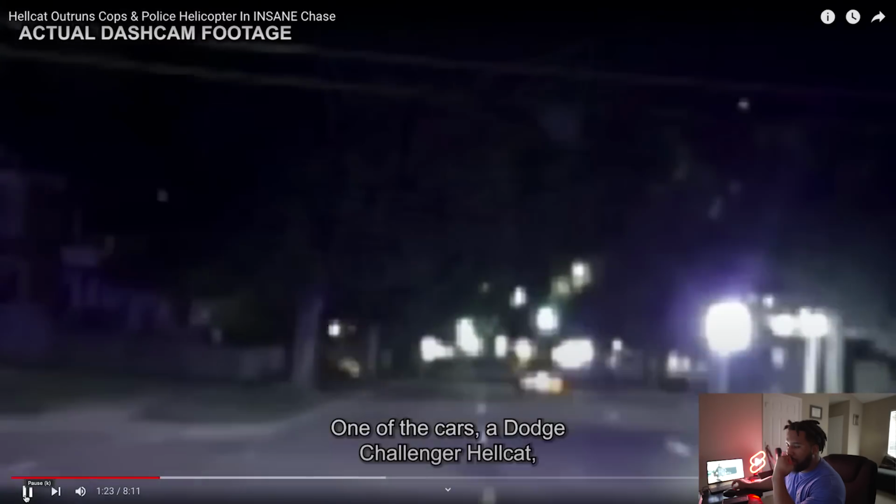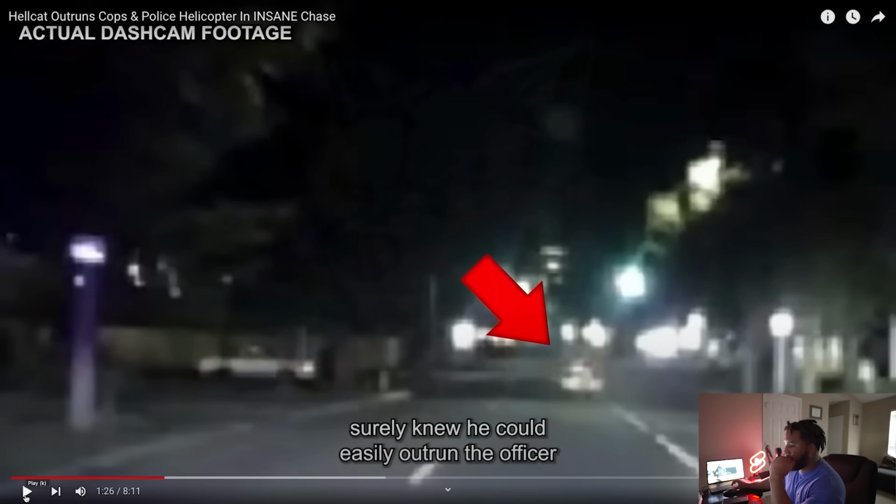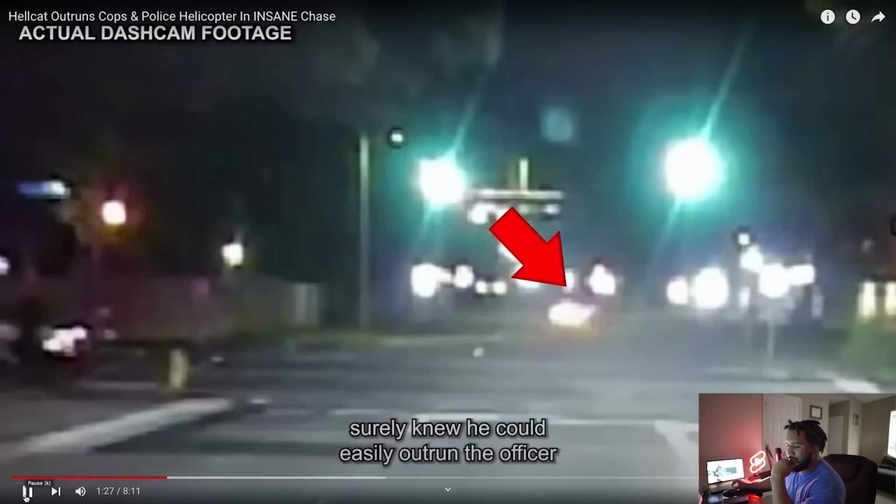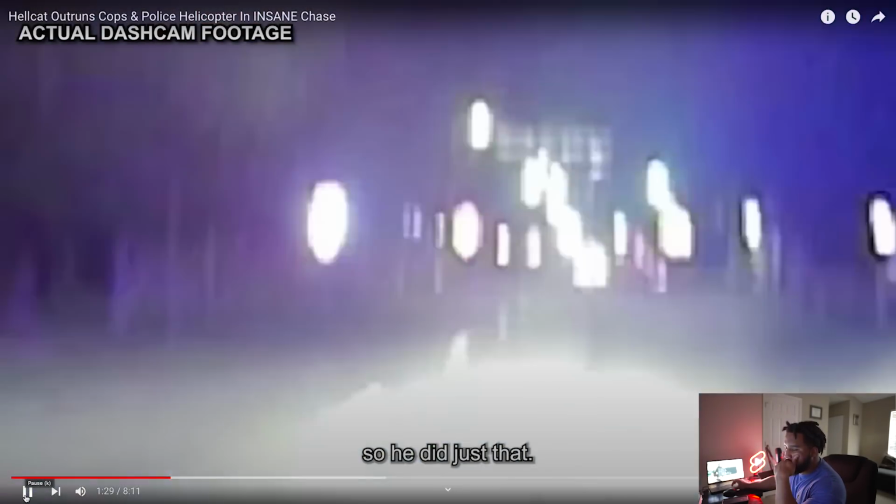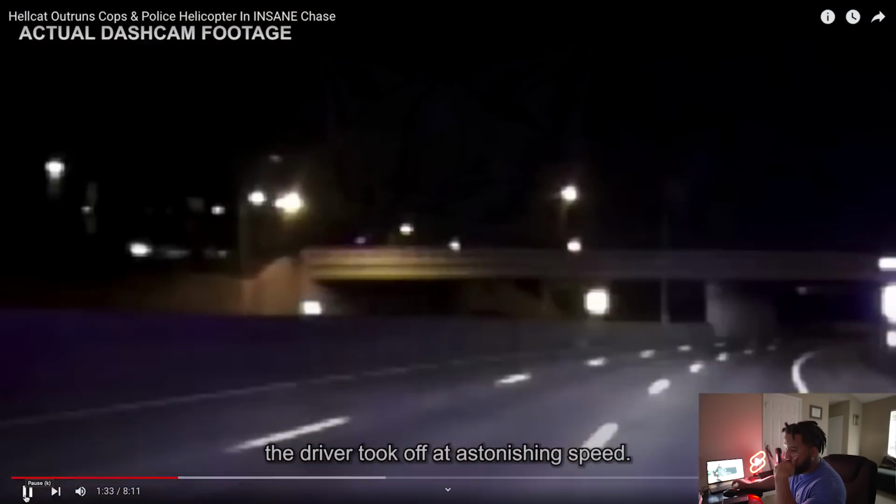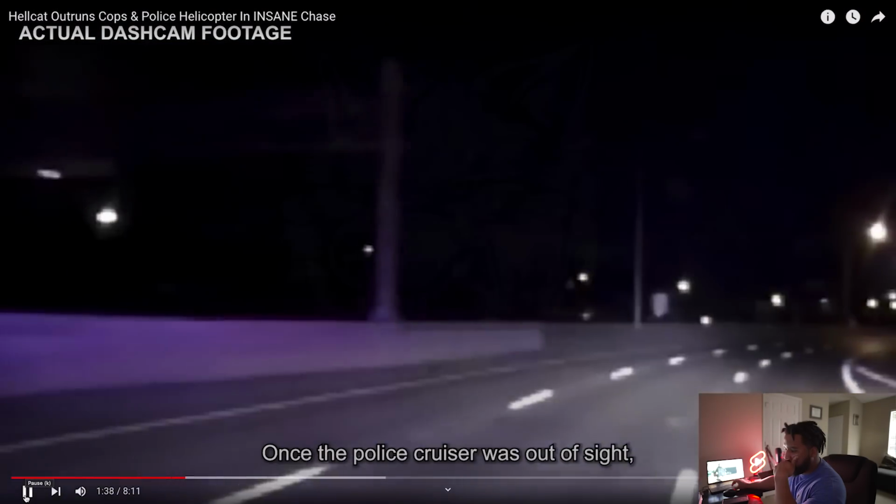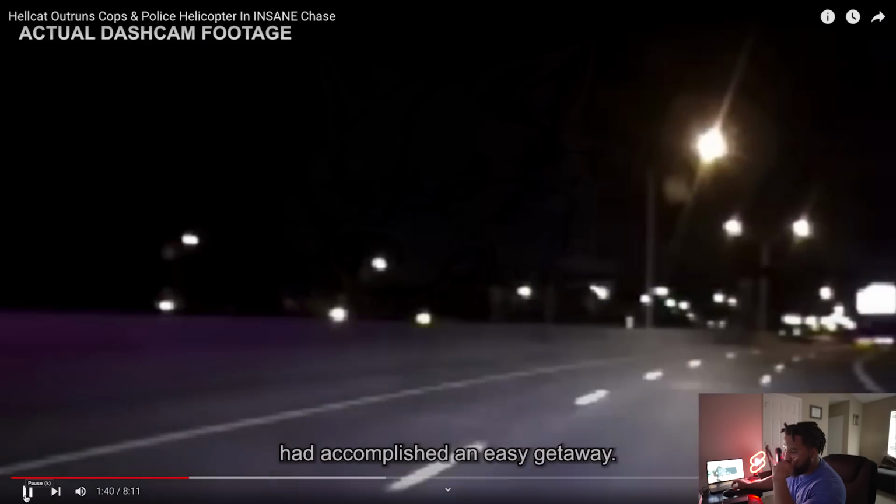One of the cars, a Dodge Challenger Hellcat, surely knew he could easily outrun the officer. Easy. So he did just that. Seeing the approaching police vehicle, the driver took off at astonishing speed. Once the police cruiser was out of sight, the driver thought he and his car had accomplished an easy getaway.